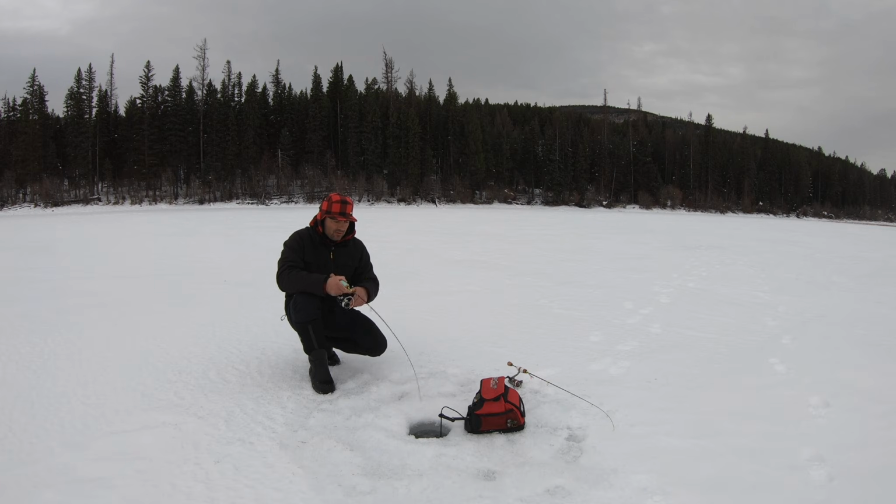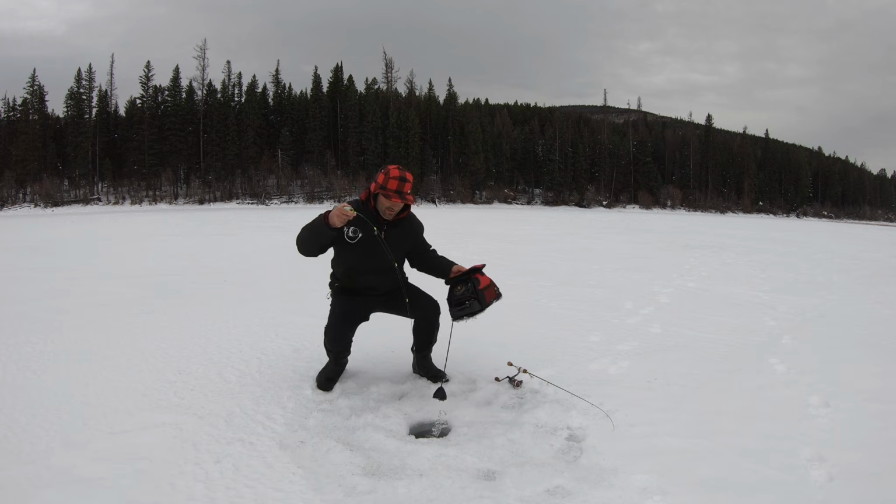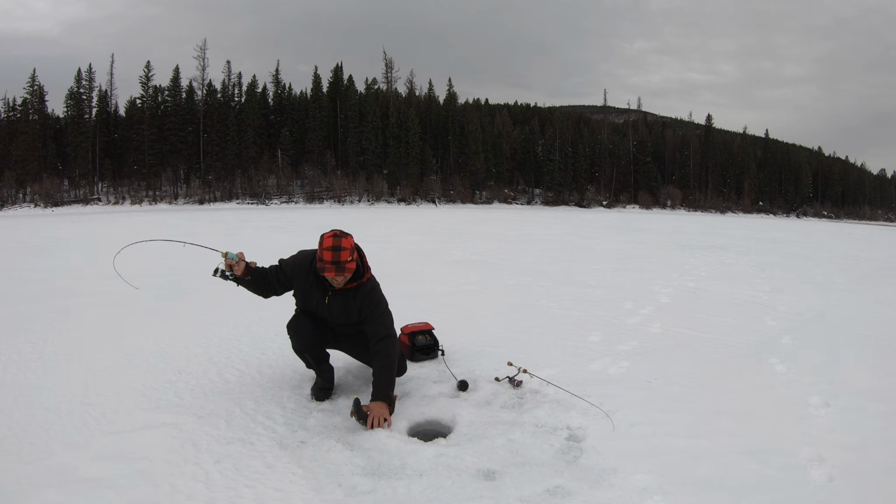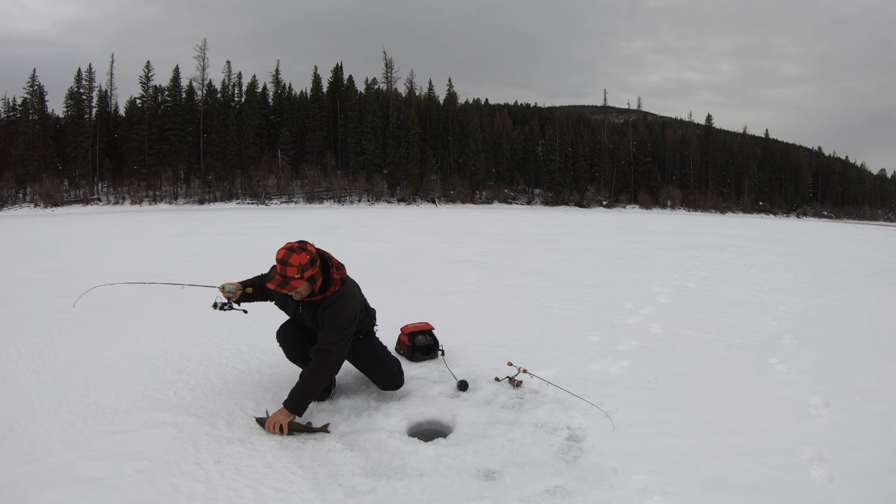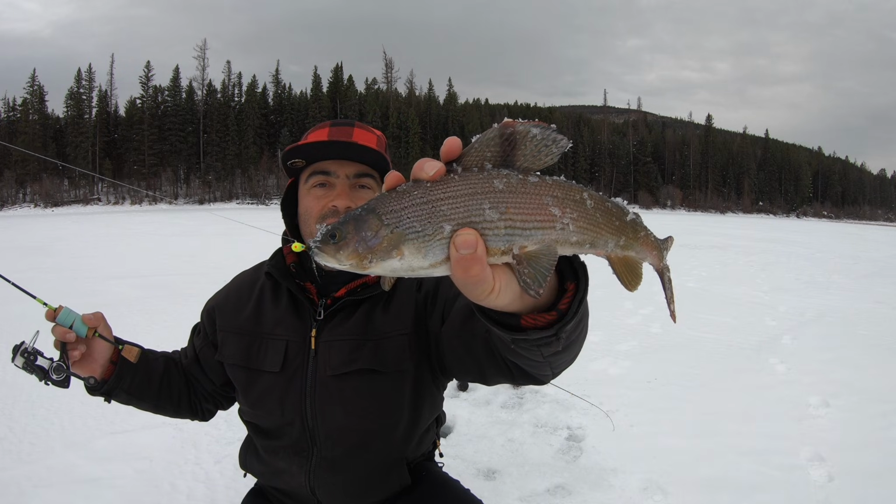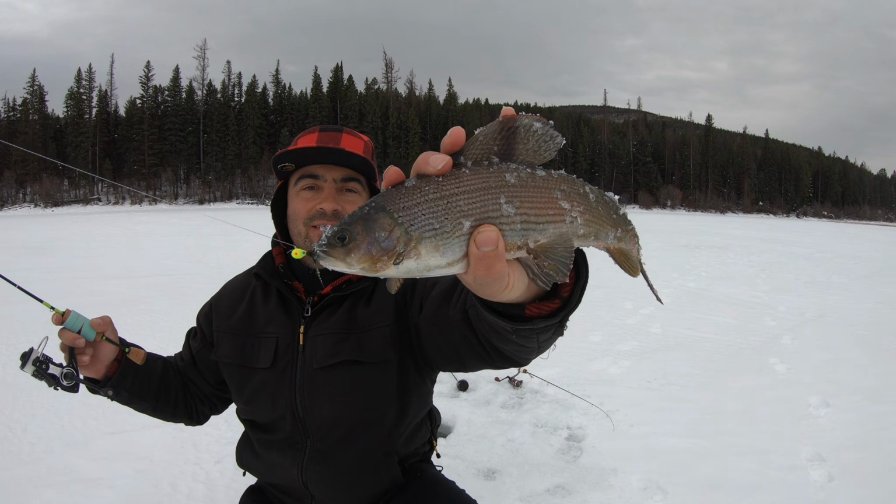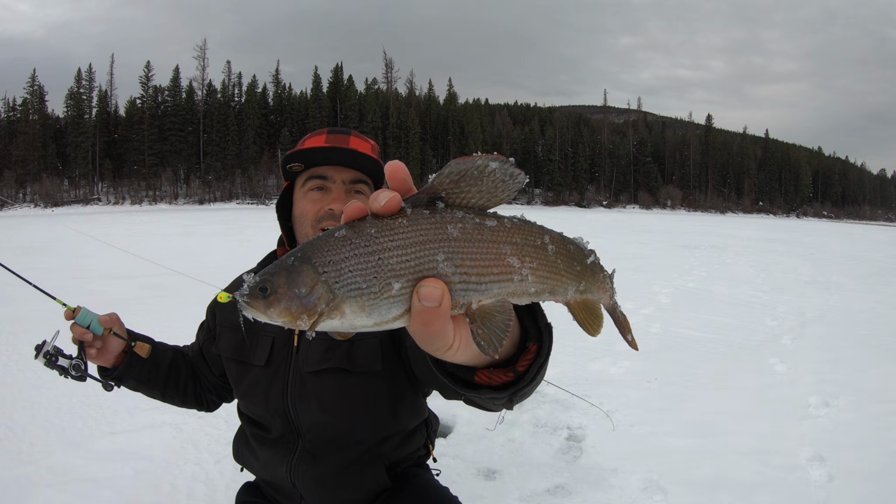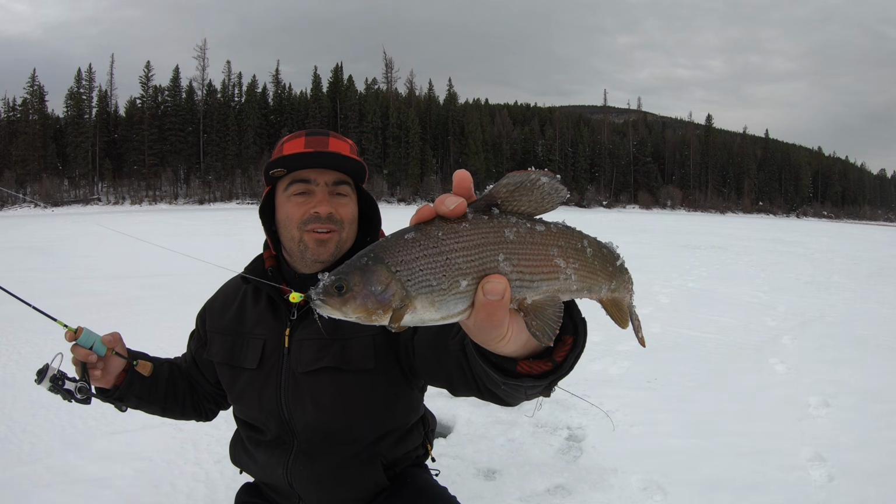I'm just gonna fish 3 minutes a hole. Keep on moving. There, I got him. I got one. Oh, that's a fighter. That's a good fight. Another grayling. Check out that spectacular fish, man. They love those tungsten jigs with the marabou. You just come in and inhale it. That cool fin up top. Some spotting on it. Beautiful fish.